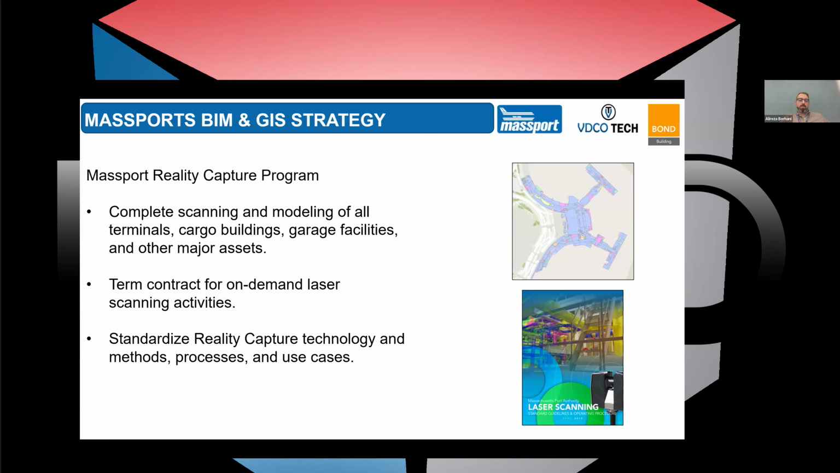That would require defining the use cases for Massport. What are the ways that Massport would like to use laser scanning once we have them, or the models created from a laser scan or a point cloud? What are the use cases for those? And it's not just our team, but also other departments, all different stakeholders that could benefit from having access to these models. So we define the use cases.